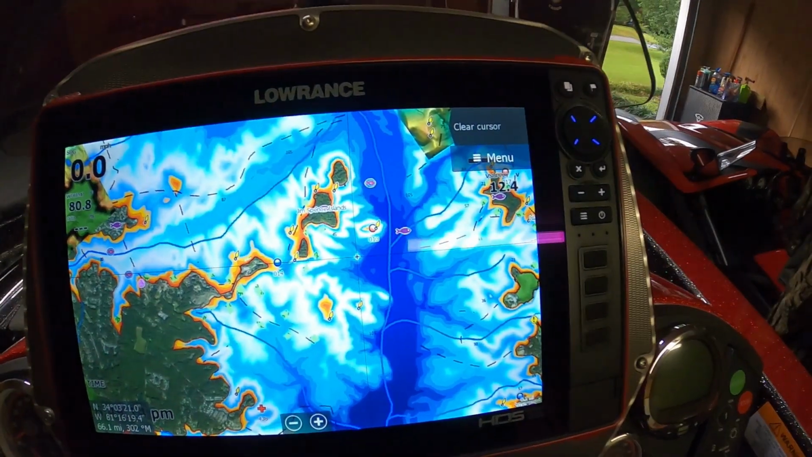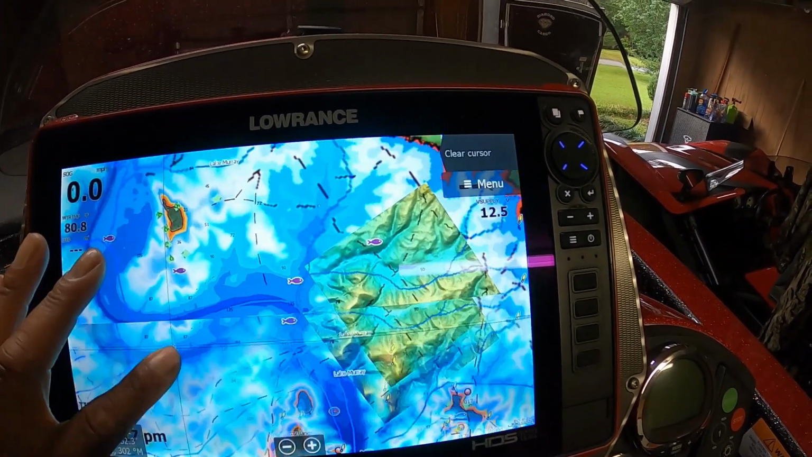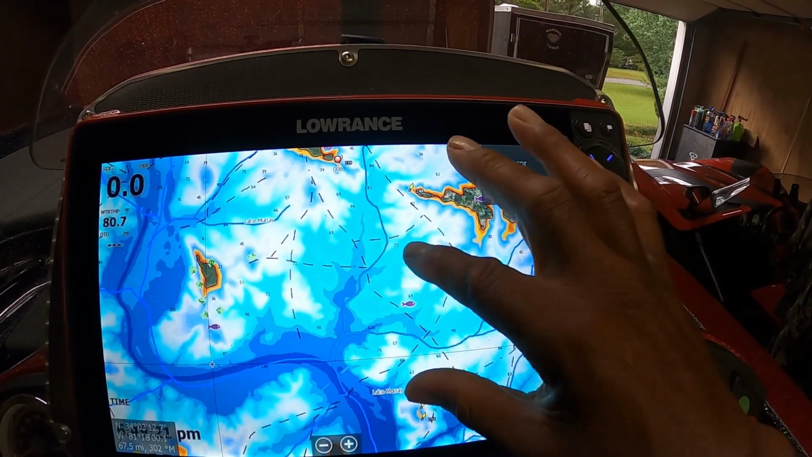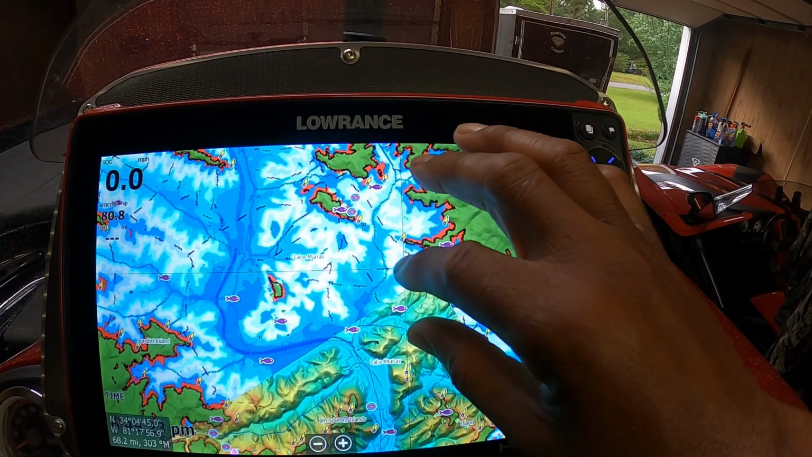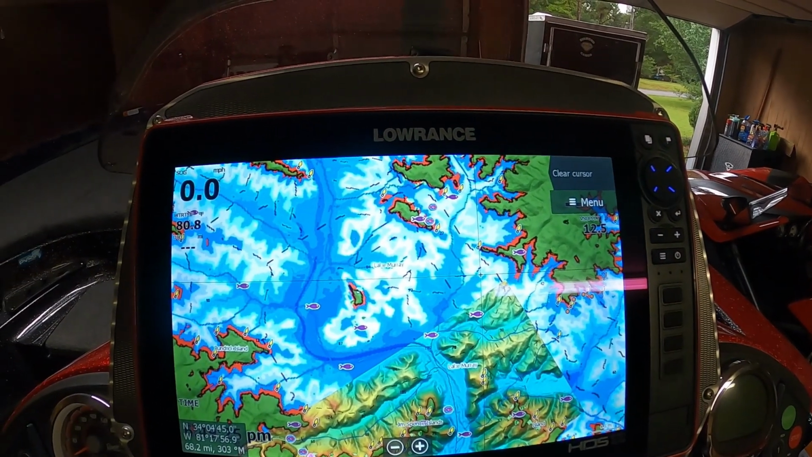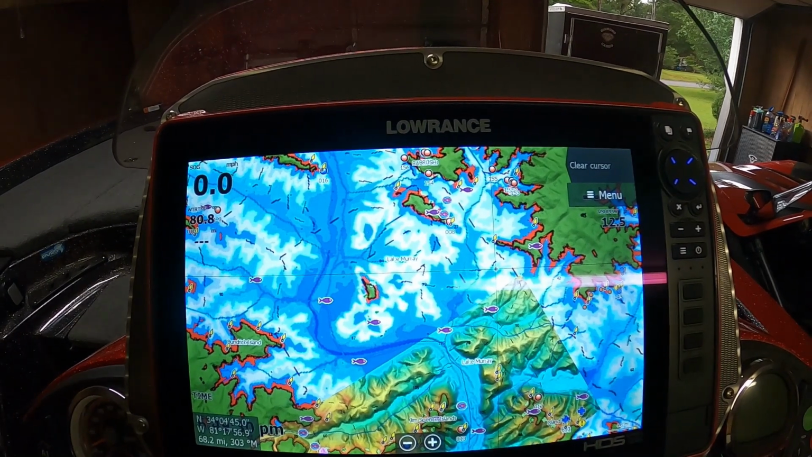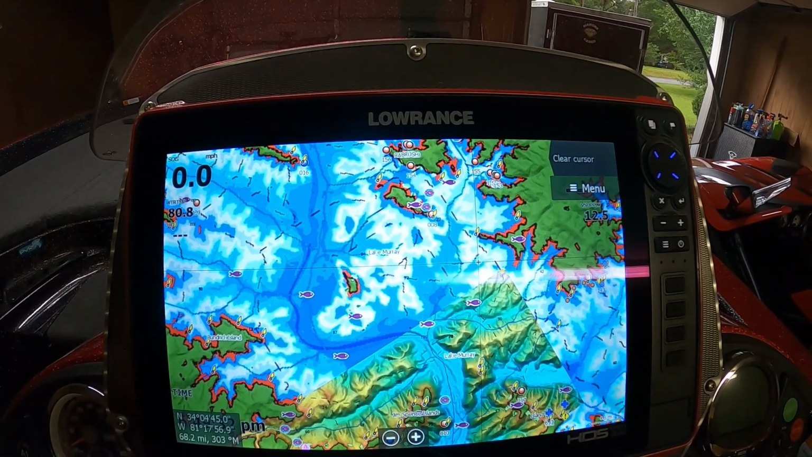And there you go. And one final thing on this CMAP reveal and any of your mapping cards. In October, I'm headed to Pickwick Lake, and I've never seen Pickwick Lake before.